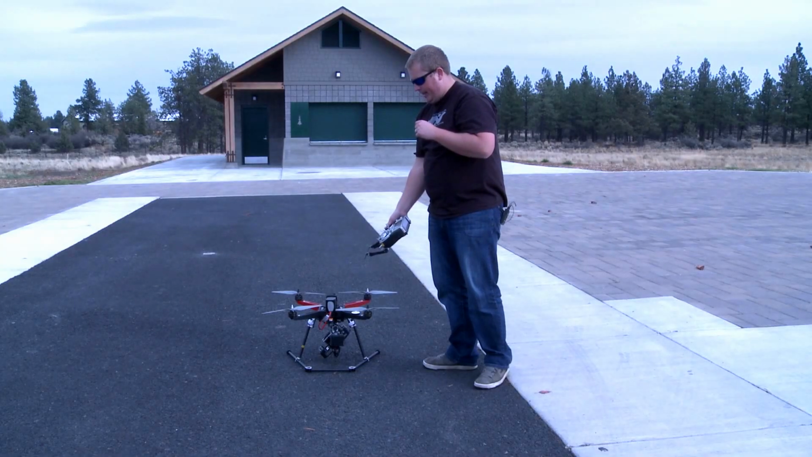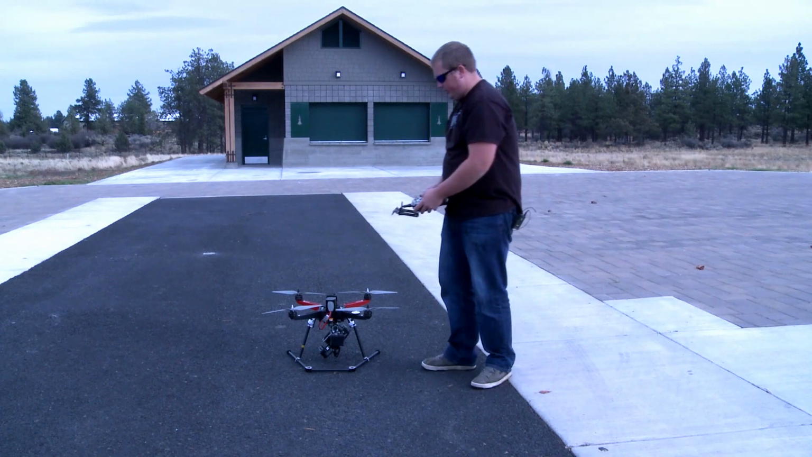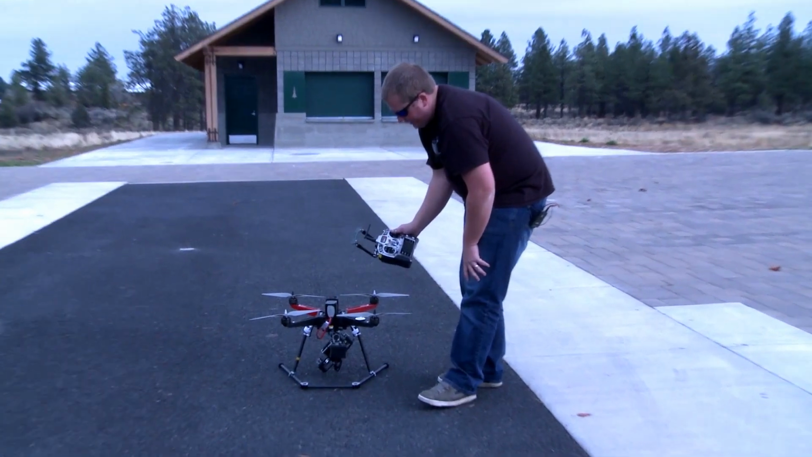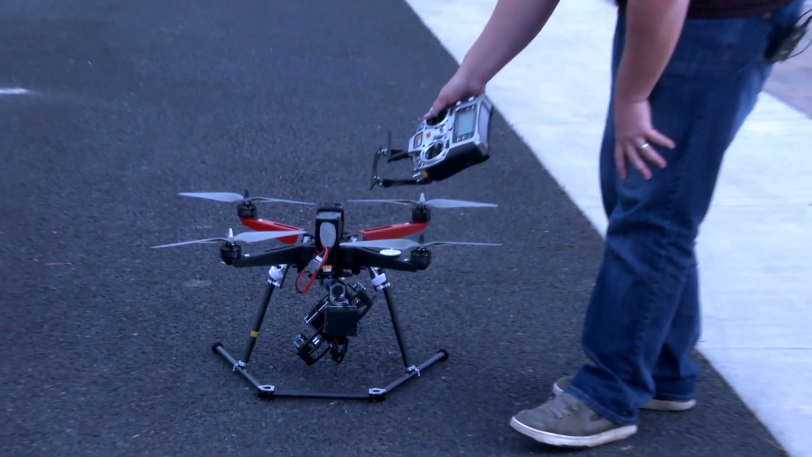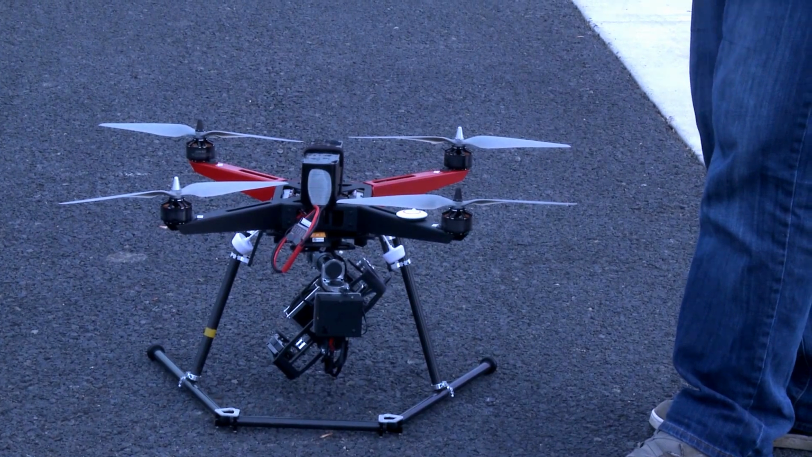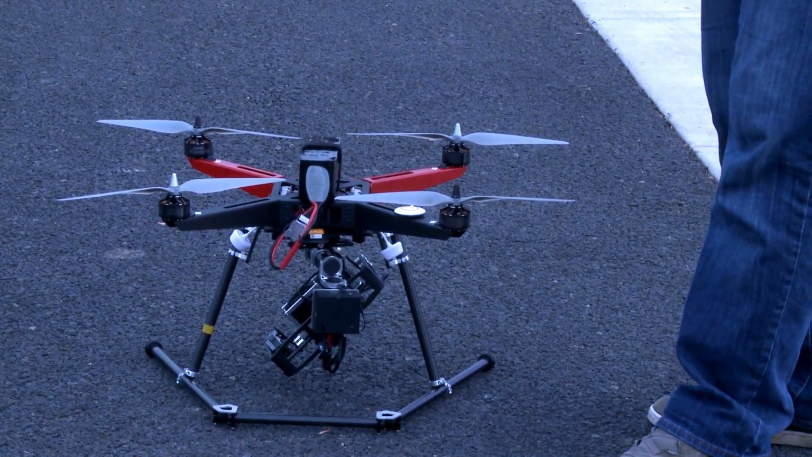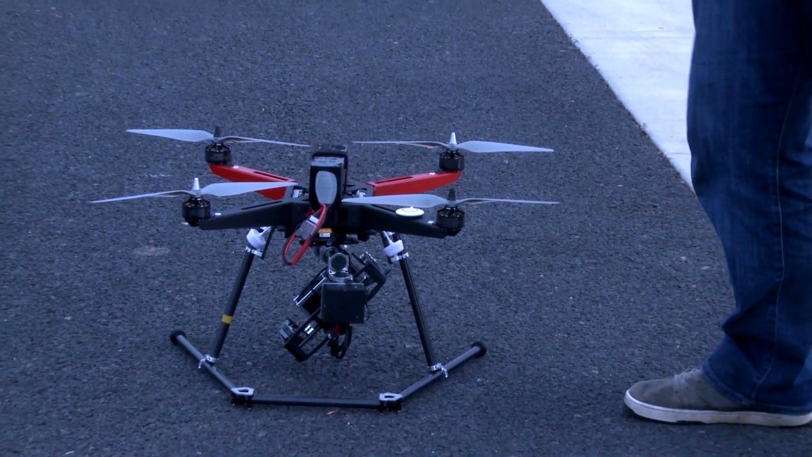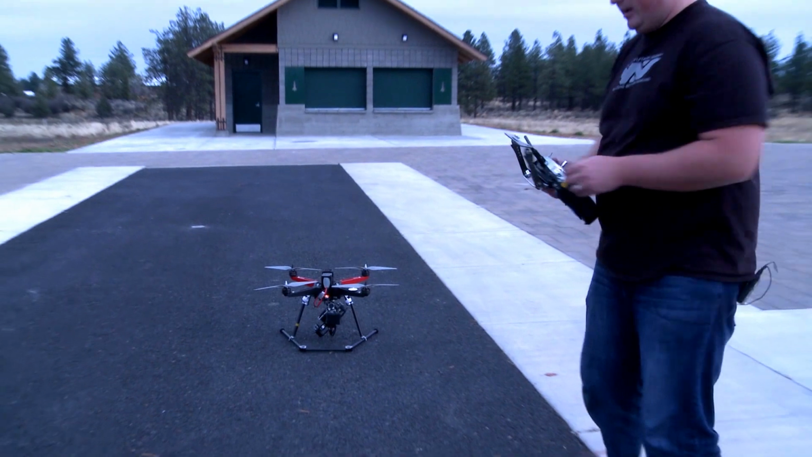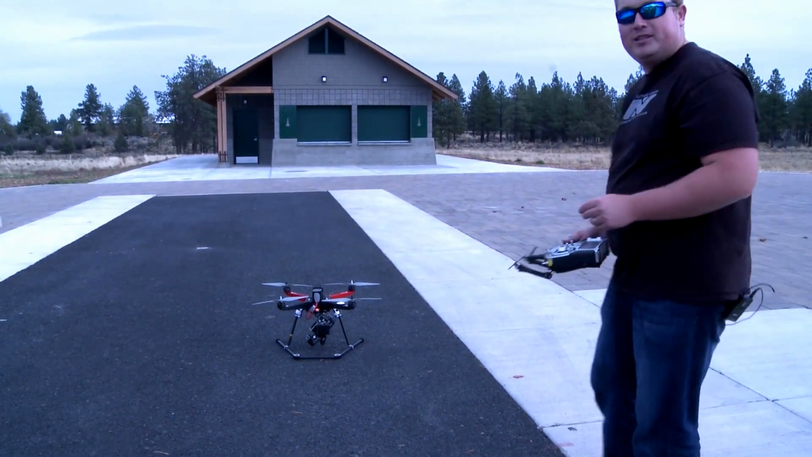Our LED is blinking amber right now, which means that we're in attitude mode. If we're in GPS mode, we'll flip this switch over to GPS, and you can see that the LED light turned green, so now we're in GPS mode. I'm going to go ahead and take off in attitude mode. So attitude mode is just going to be a stabilized mode without the GPS positioning function. So you can see one mistake that I already made.